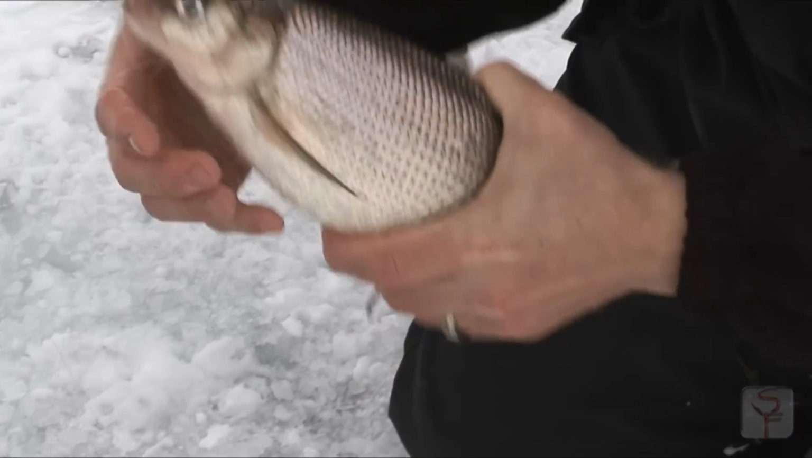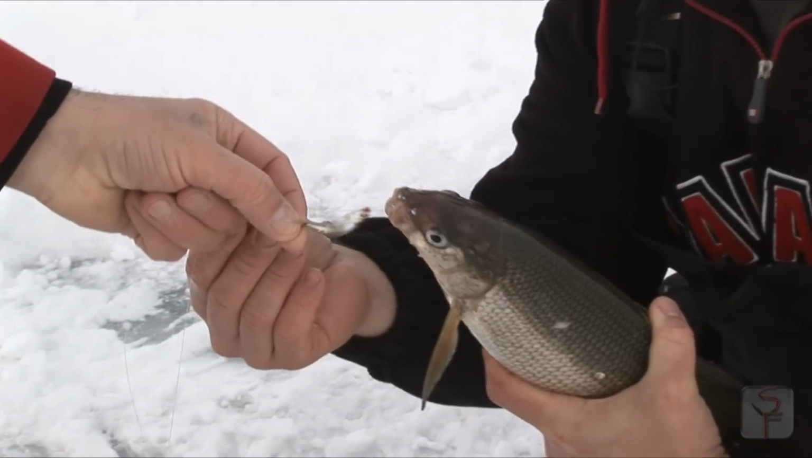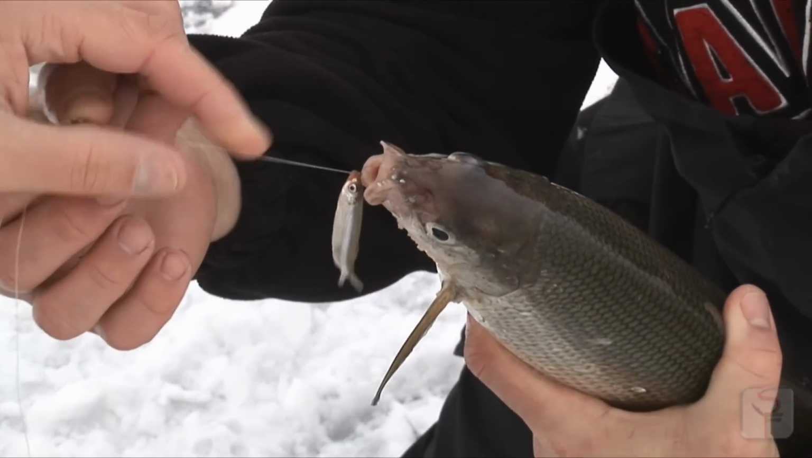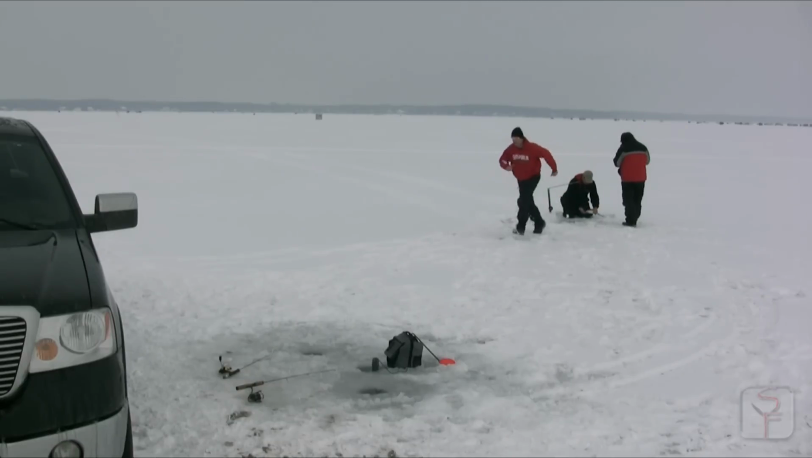Looks like I'm gonna need the forceps. Need the pliers? You think he was hungry? Oh, look at that. He wanted that. Wow. He really took that hook in. Oh, I see the hook. It's right there. Perfect. Well, you're going to keep it anyway. I'll go get the pliers for you. Okay, thanks, Aaron.